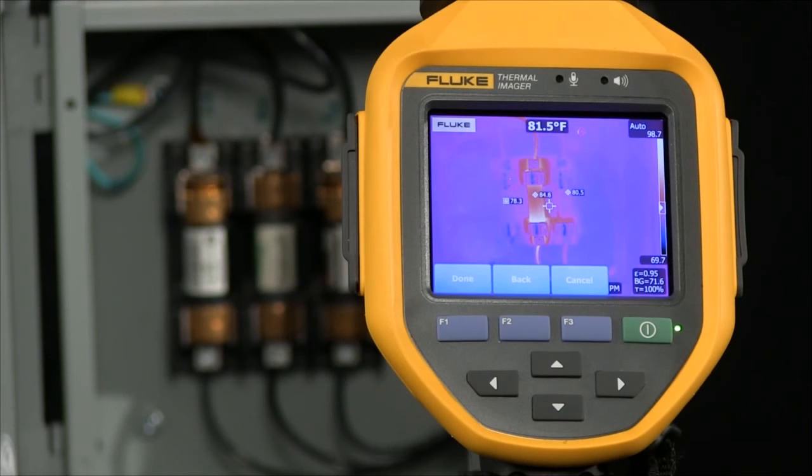that option. This gives me additional diagnostic data available at the time of inspection. Decisions can be made earlier, saving possible downtime and equipment costs.